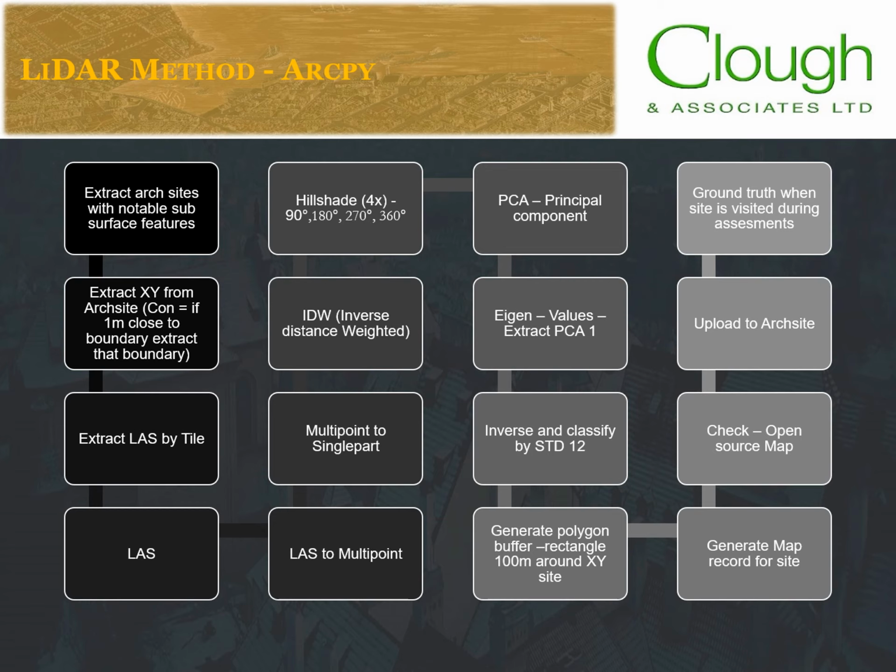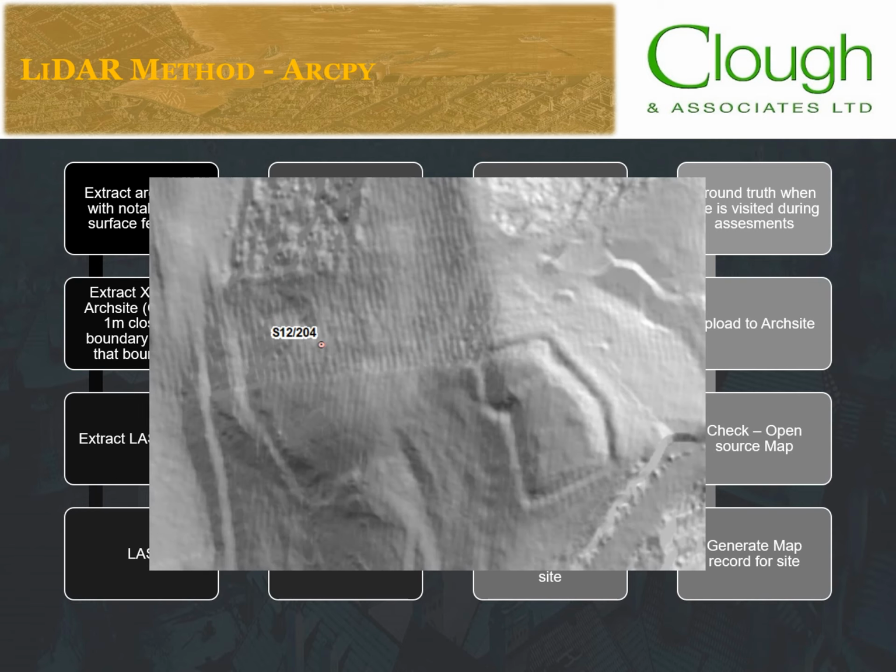Maps were then generated based on these. In the future, this can be done for all sites with notable surface earthworks, and then it can be checked with standard site assessments when people check our site. And this is useful because, as you can see here, the coordinate location for the site is quite far from where the LiDAR shows it is.